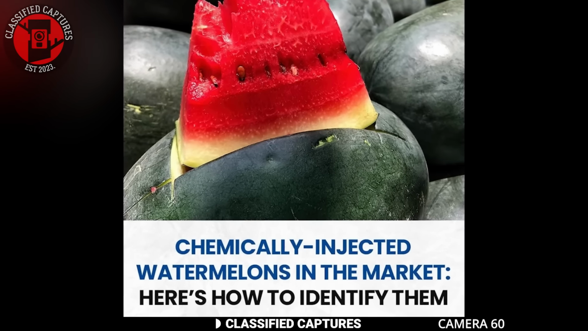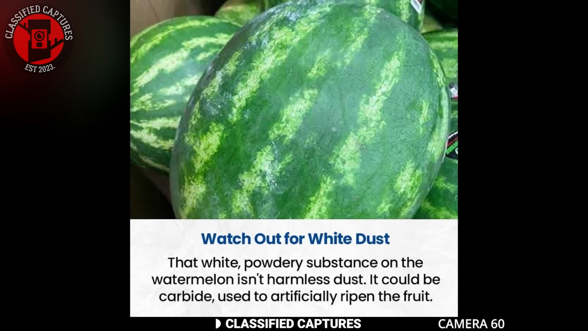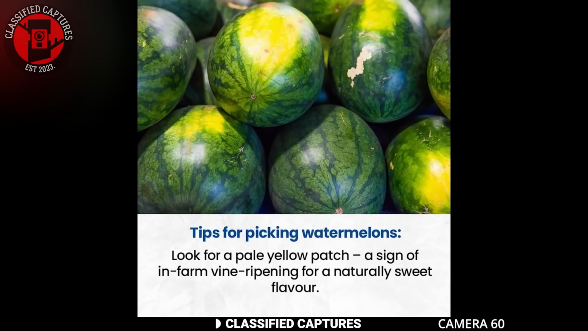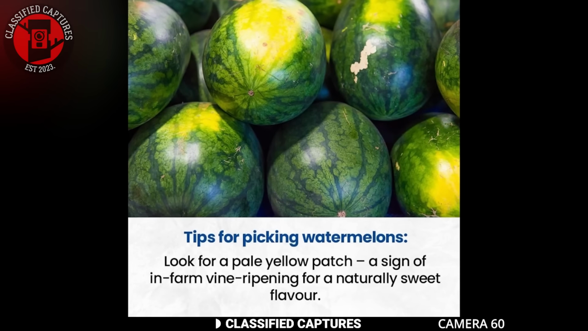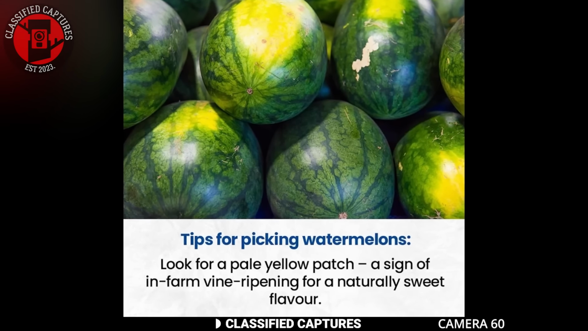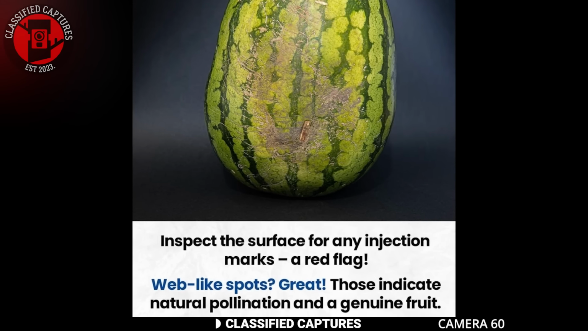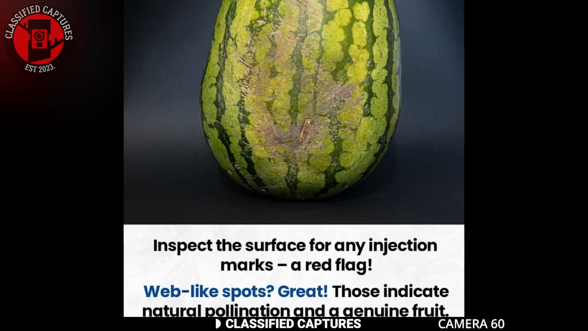Here's what you do. First, check for any white dust on the watermelon. This could be a substance used to artificially ripen the fruit. Next, choose watermelons with yellow patches on them. These patches indicate that the fruit ripened naturally on the ground and are likely to be sweeter. Watermelons with webbed markings are also a good choice. These markings are a sign of natural pollination and often result in better tasting fruit.